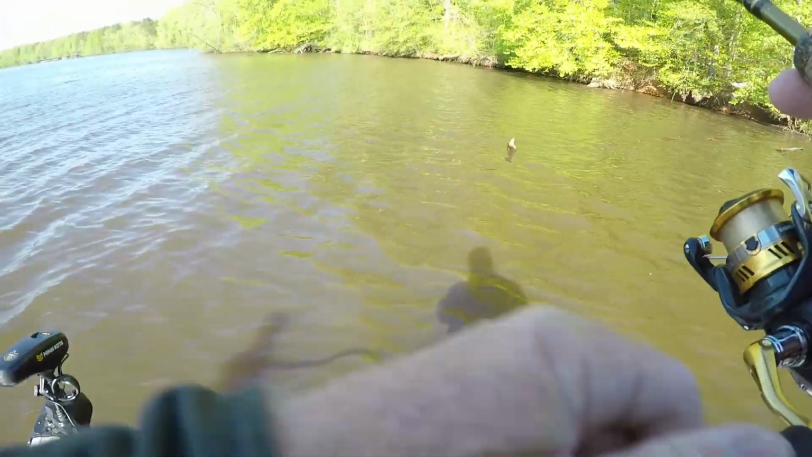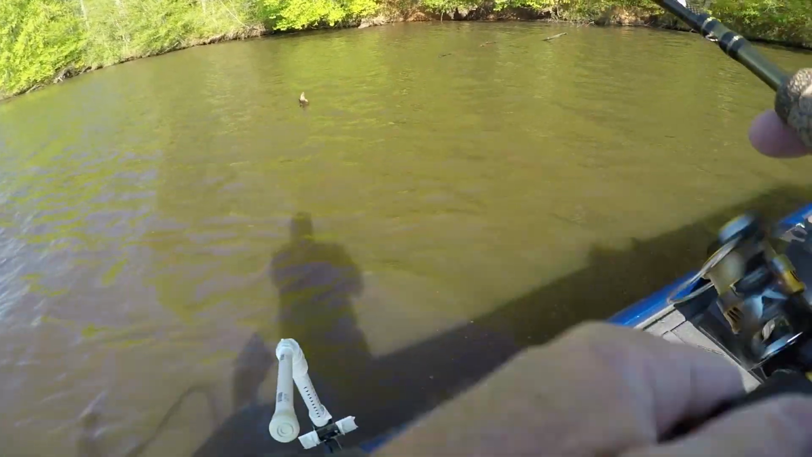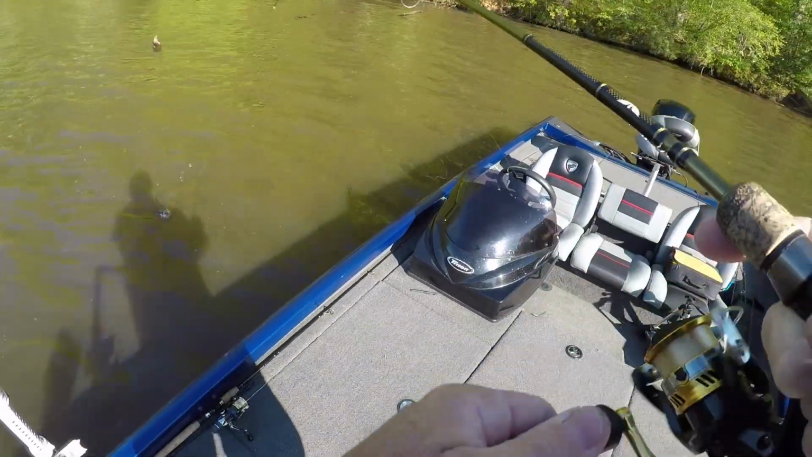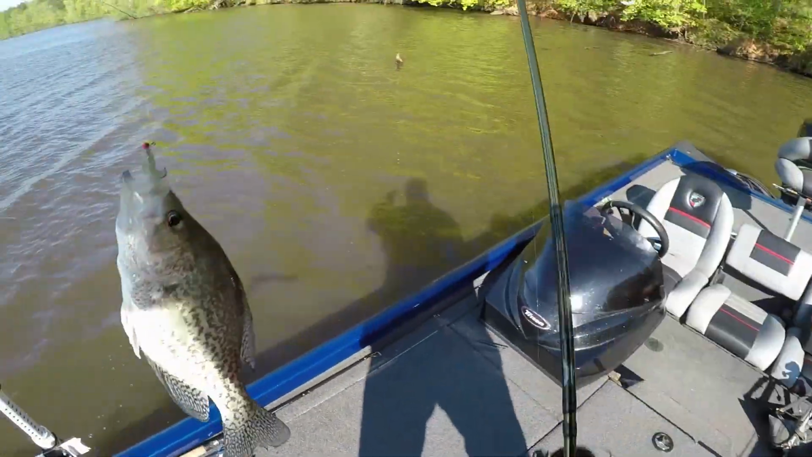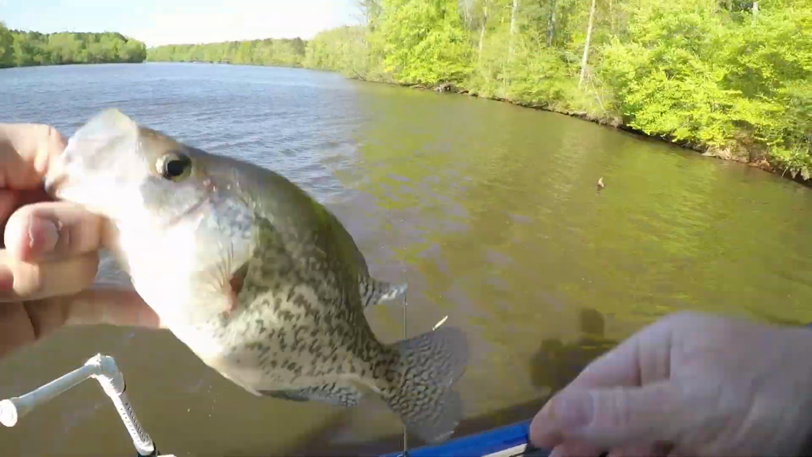He got me hung up and I got loose. Gosh, I don't think this is a crappie. It's not, is it? Yeah, it is. I thought it was a white perch, guys. And he flopped out there one time. I thought it was a decent white perch. I've got some nice white perch on this lake once in a while. But he's a decent crappie on a swim bait.